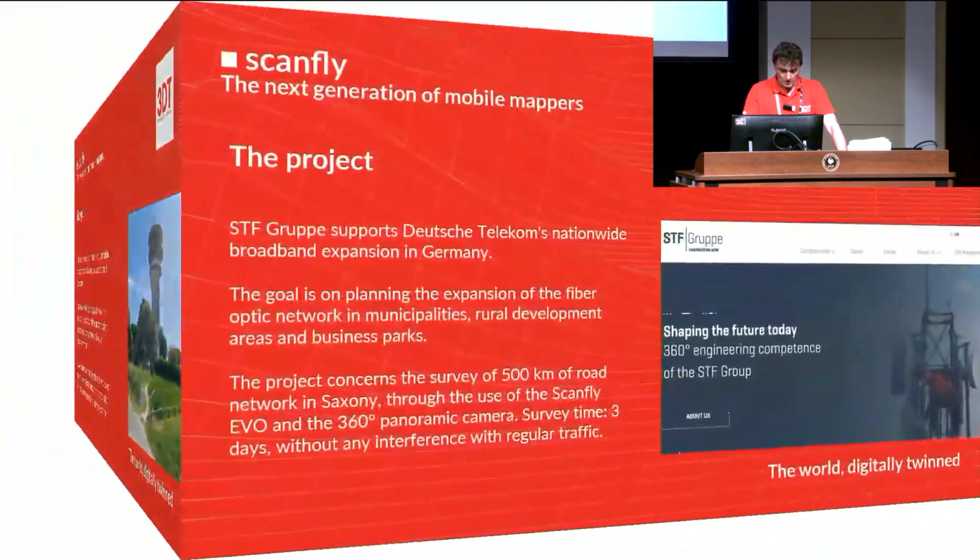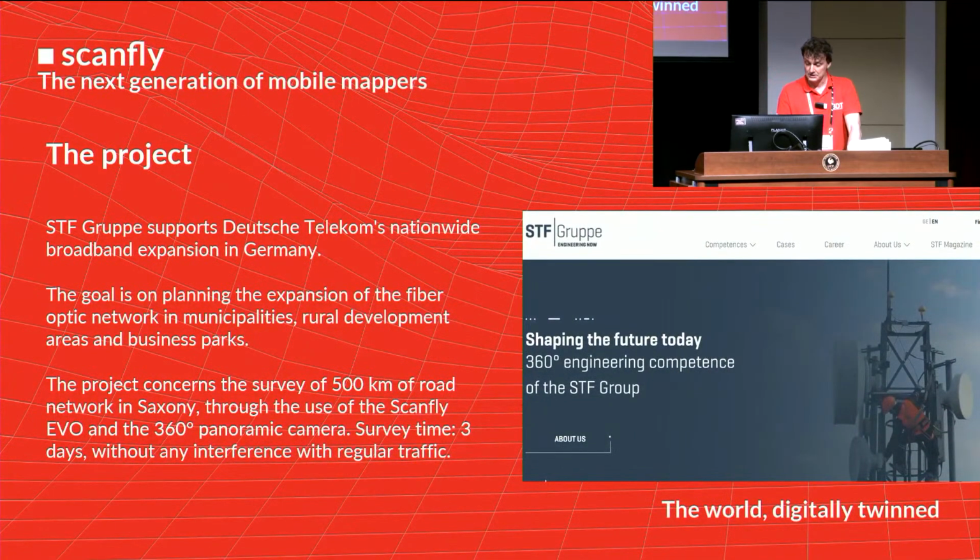So we got in contact with STF. So this is the project. STF Group supports Deutsche Telekom's nationwide broadband expansion in Germany. So the goal for them is planning the expansion of the fiber optic network in municipalities, rural development areas, and business parks. The project for them is surveying 500 kilometers of road network in Saxony, a region in the south of Germany, through the use of Scanfly Evo and a 360 panoramic camera. The survey time is 3 days without any interference with regular traffic, no stopping of traffic.